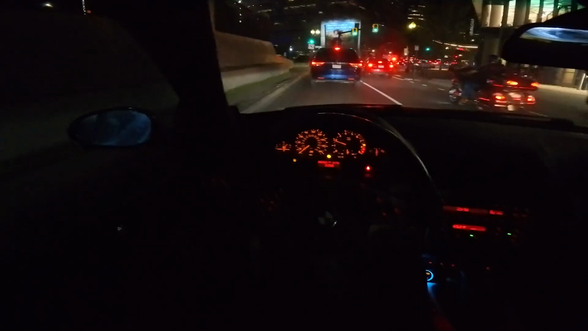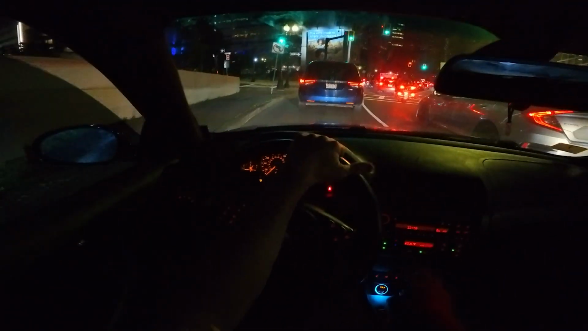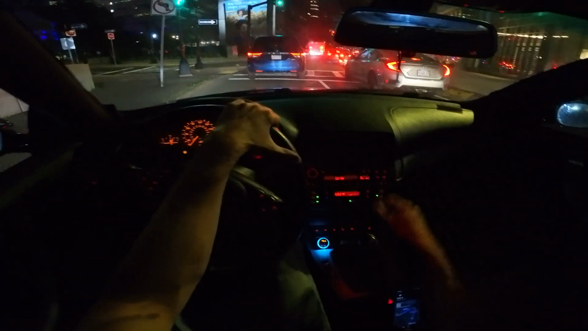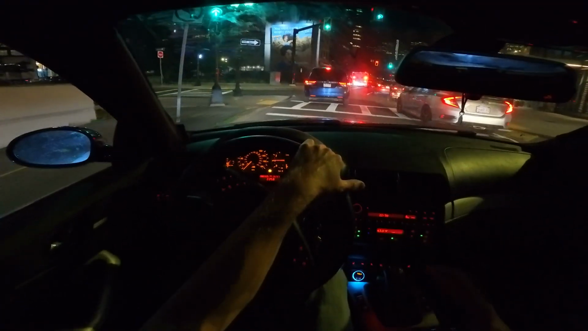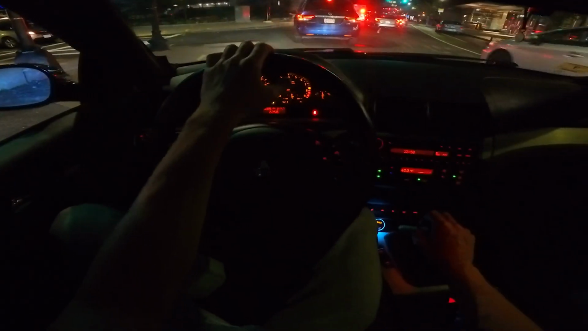Okay, so we're going through, bro. The tunnel there is closed. This is such a pain, but it is what it is. So we're making this left at this light. I'm not trying to cause any gridlock here, so I guess I'm gonna wait. They're already in the middle of the road, idiots.